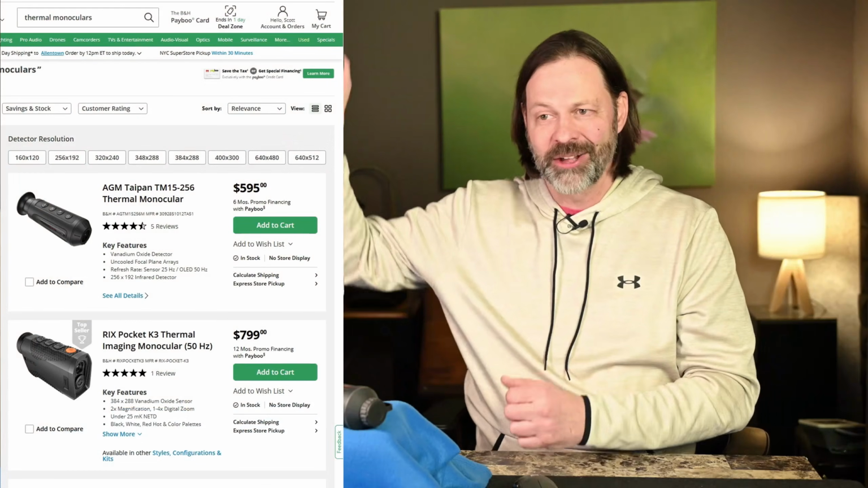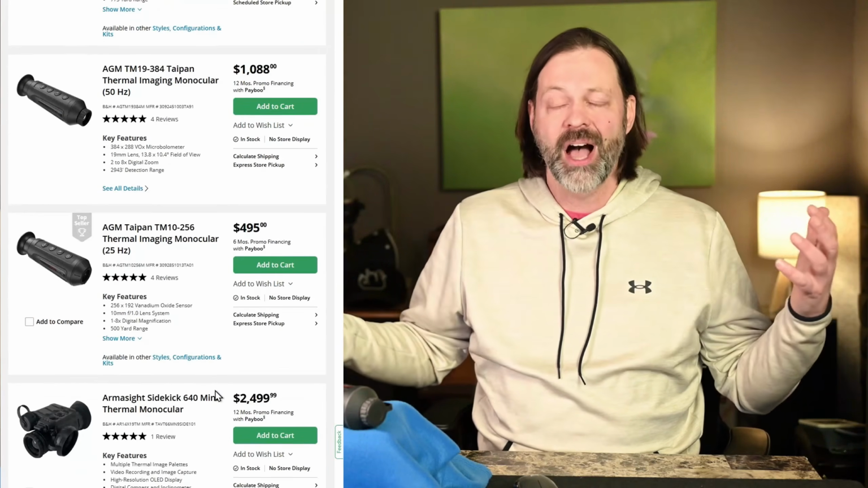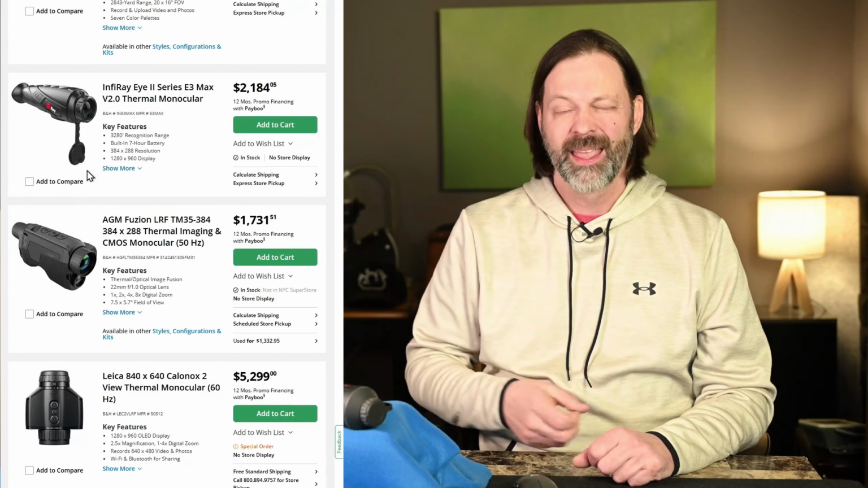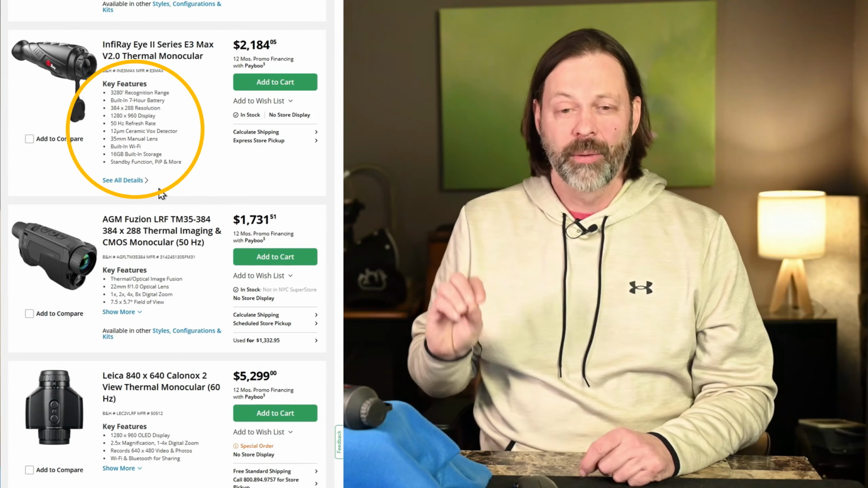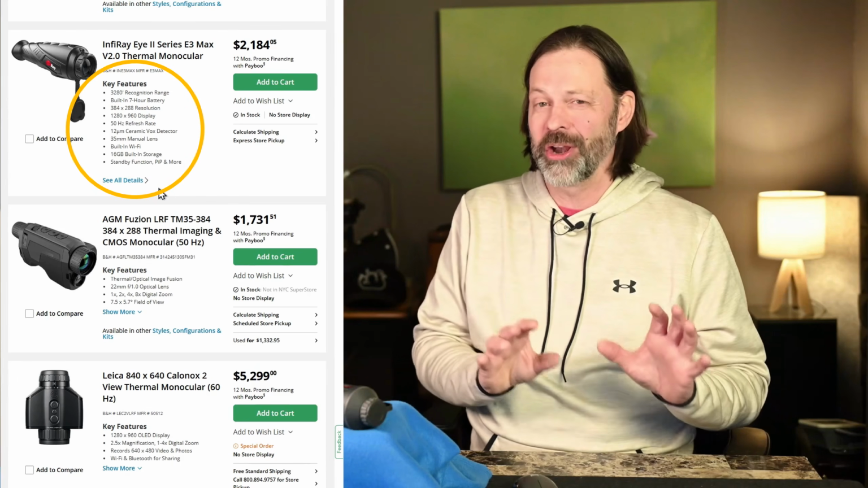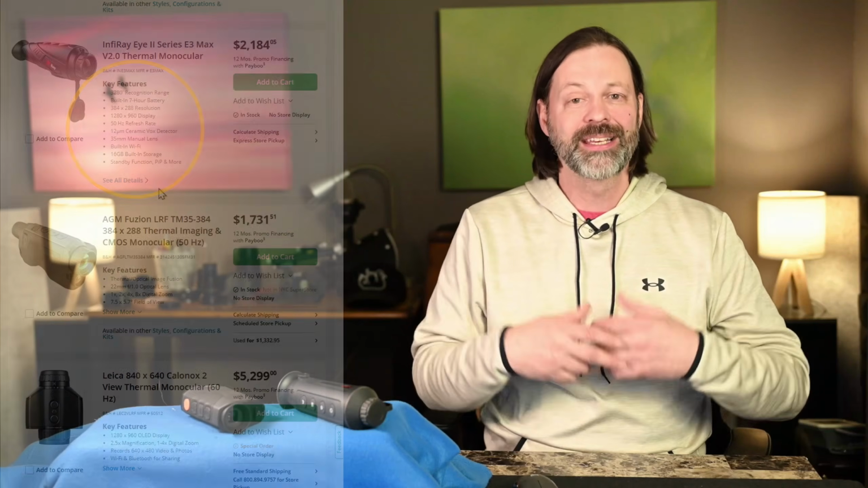I really want to dig into these features. So if we were to scroll through B&H, and since B&H loaned me this, I'll use their site as an example. If we were just to scroll these thermal monoculars, what you're going to see is highly variable price points and a lot of specs, a lot of numbers down there. And when I first did this, I really wasn't aware of what they were. I read a lot of articles. What do these numbers actually mean? And then I saw it firsthand, and I'm going to share that with you. There's a couple features I found to be incredibly important when looking at these.